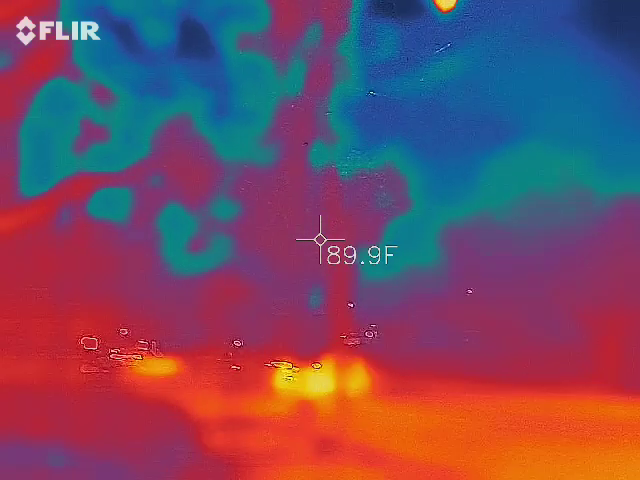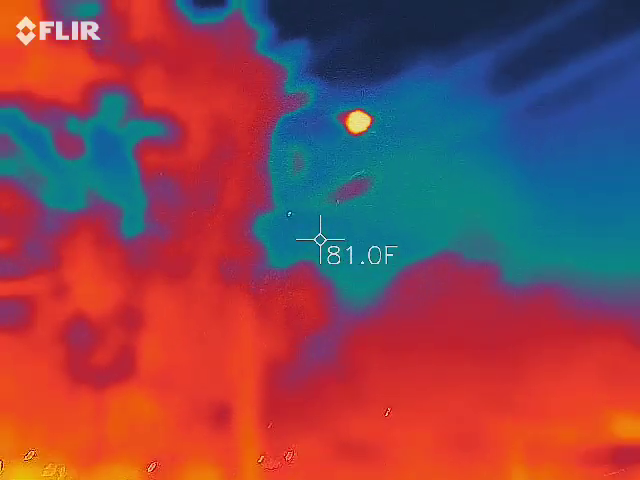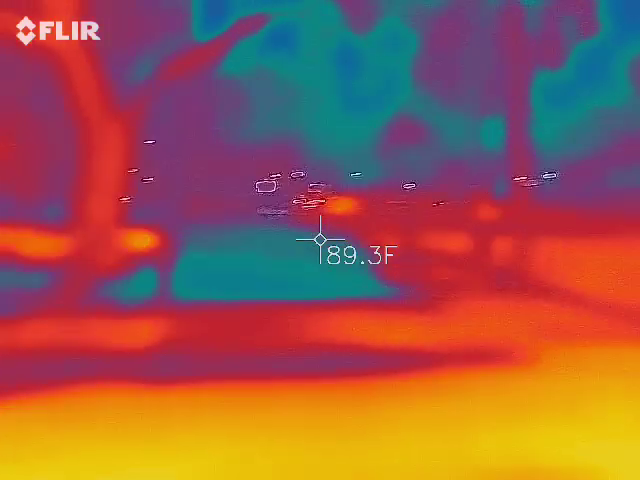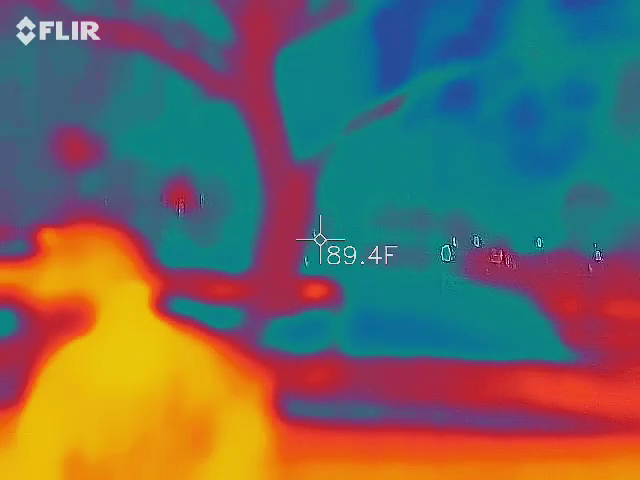So the coldest signature would be a dark blue or white? It's going to almost look black. Okay. So like when you go up onto the sky, it goes... Yeah. Okay. So hot is red, orange.